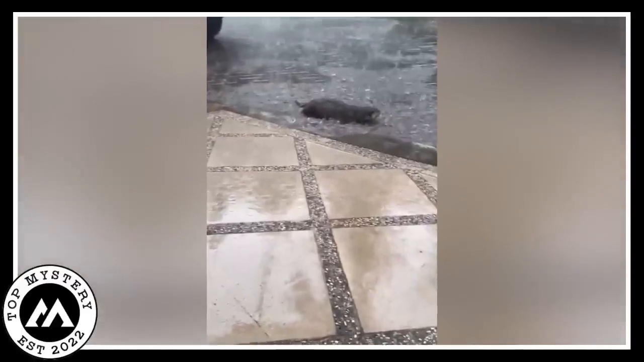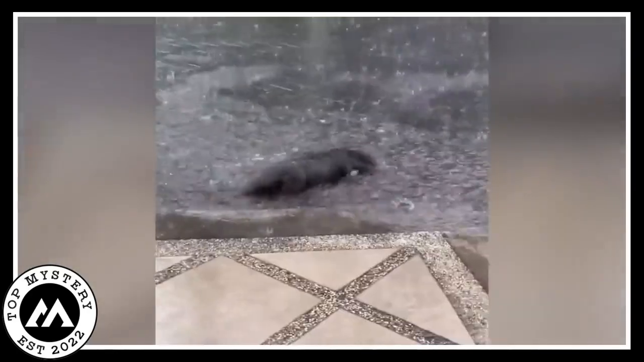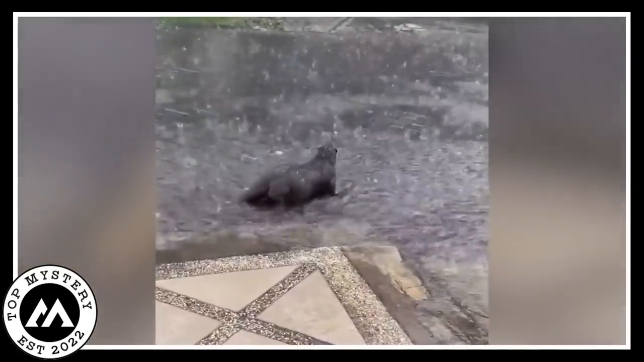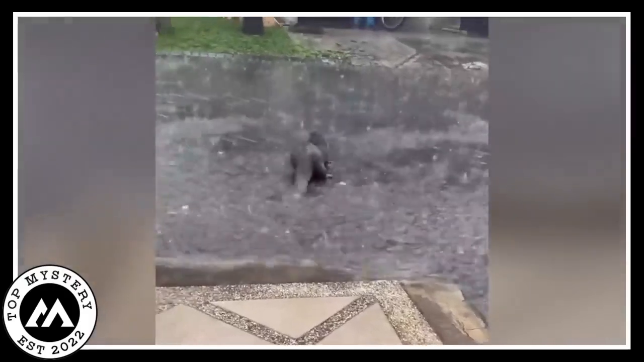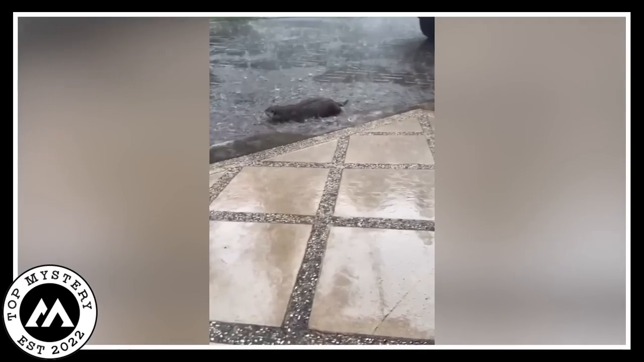Picture a regular street turning into a magical theater. The otter, with its elegant whiskers, played in the rain like a graceful dancer. The raindrops, like musical notes, made a beautiful melody, but only those who listened to nature's secrets could hear it. Imagine the otter twirling through the watery dance, leaving mysterious ripples behind.